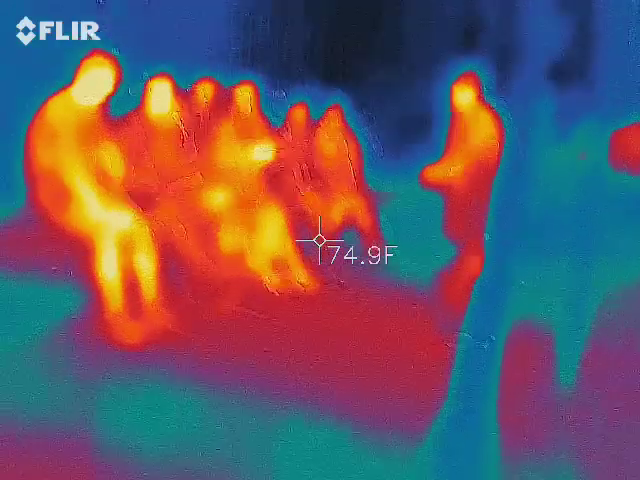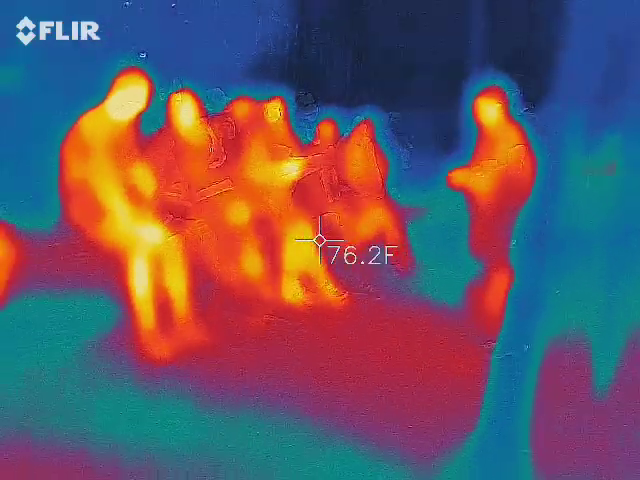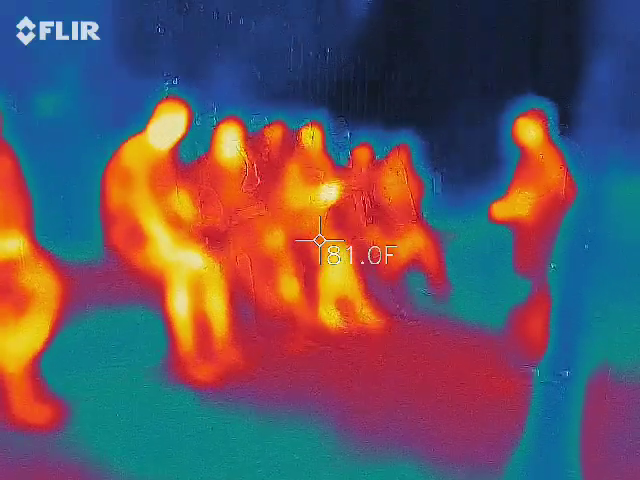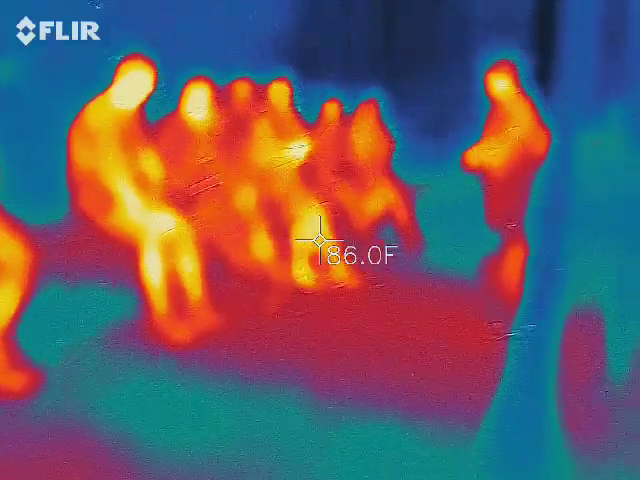And that is another weird thing too, because of the dress. When you think of a ghost or an apparition, you usually think something wispy and white. Most people say it's color.